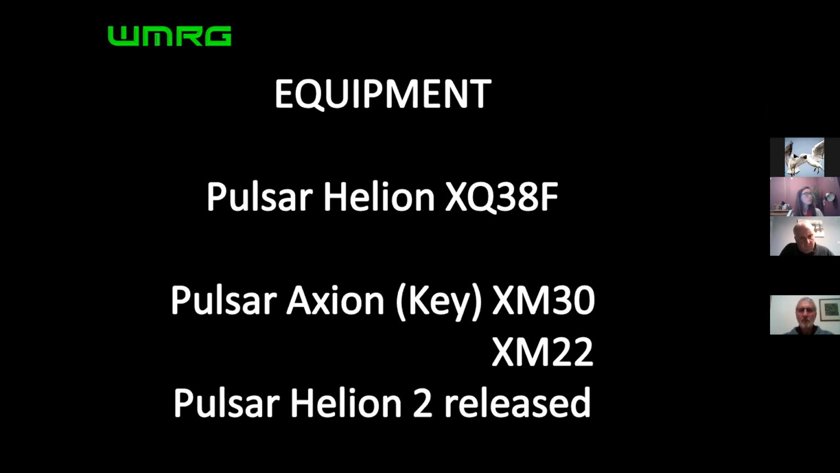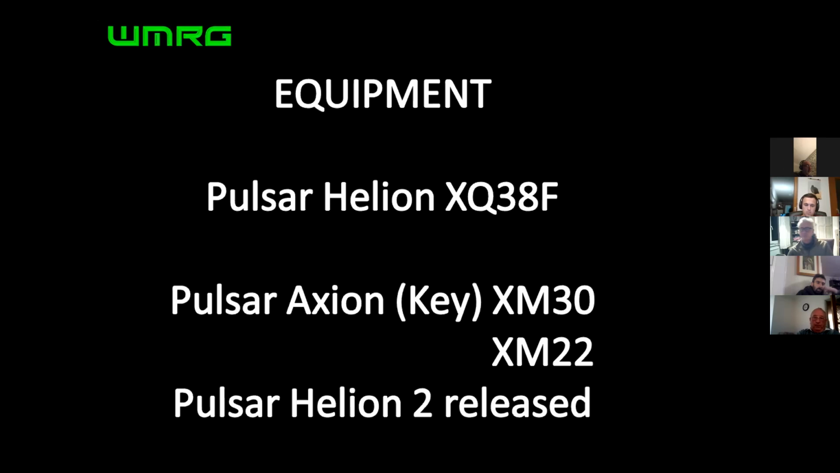There are cheaper models. They've brought out the Pulsar Axion models, which are cheaper. The XM22 is the cheapest model, and we have used it, and we would not recommend that model, if I'm honest, purely on the fact that it just doesn't do what we need it to do. The XM30, I'm aware that other groups are using them with some success. I think one group use an XM30 for some of the jack snipe work, and they say it's pretty good.